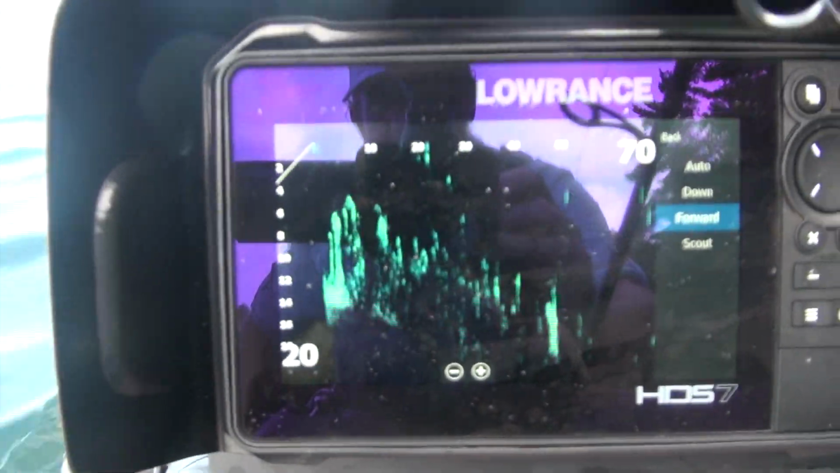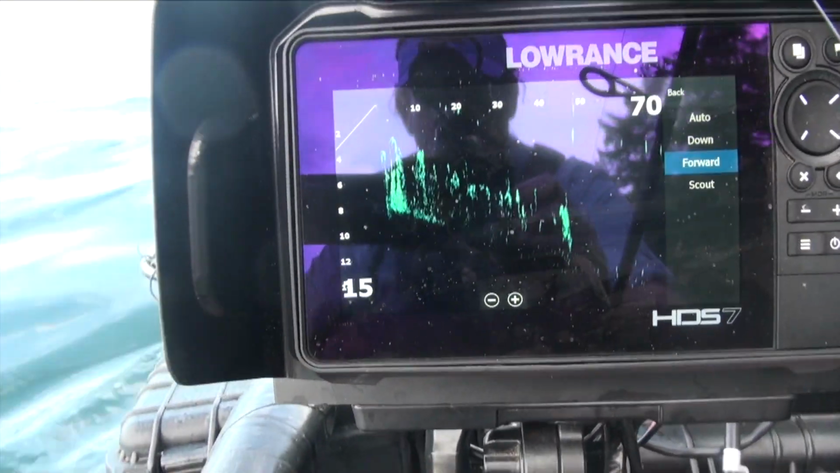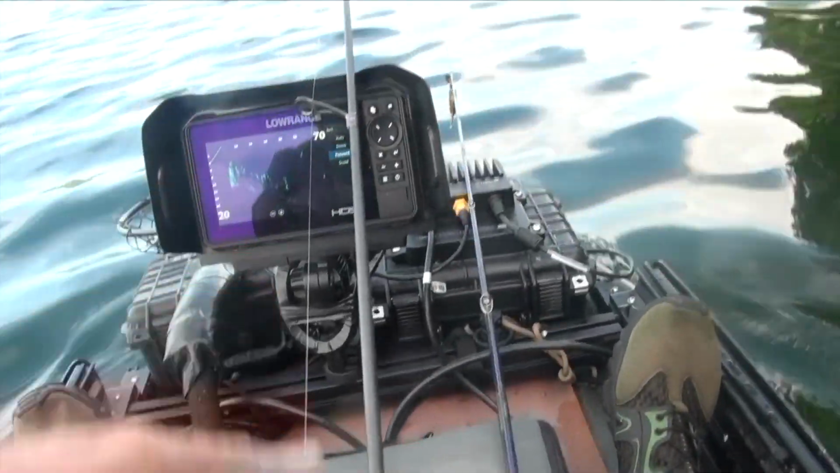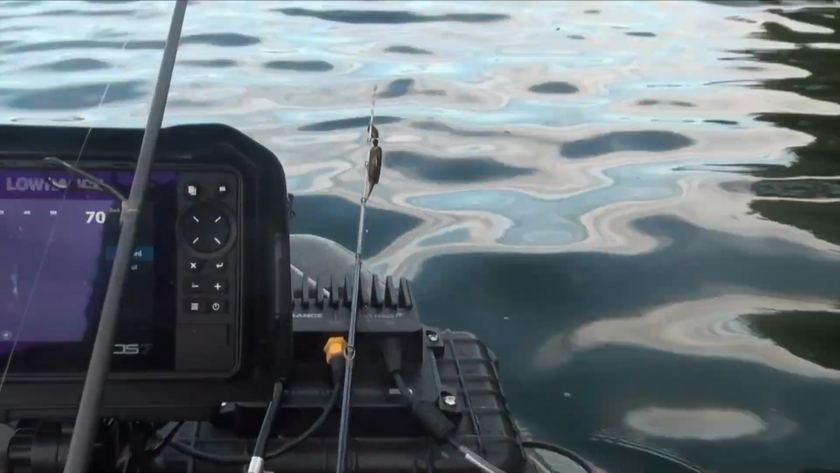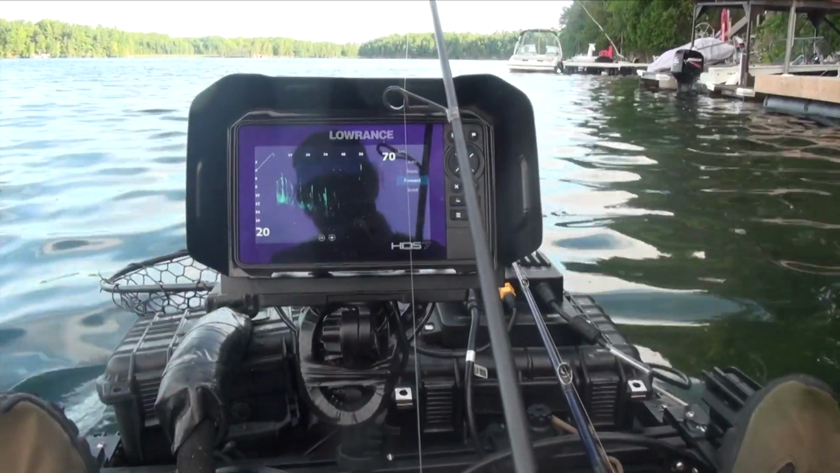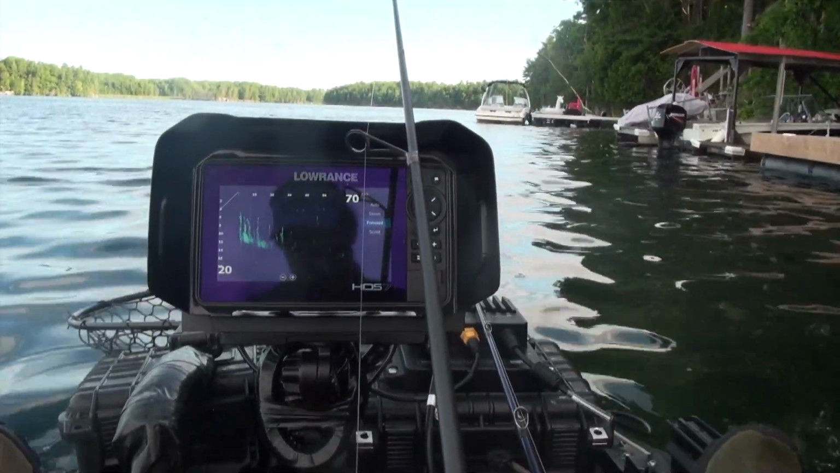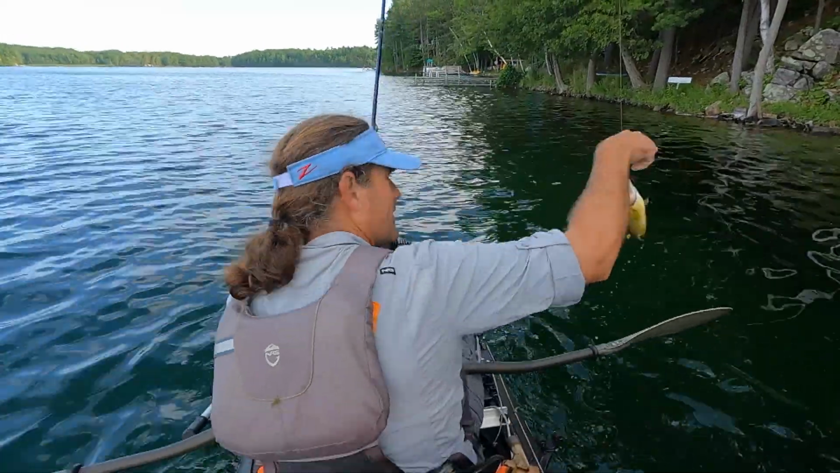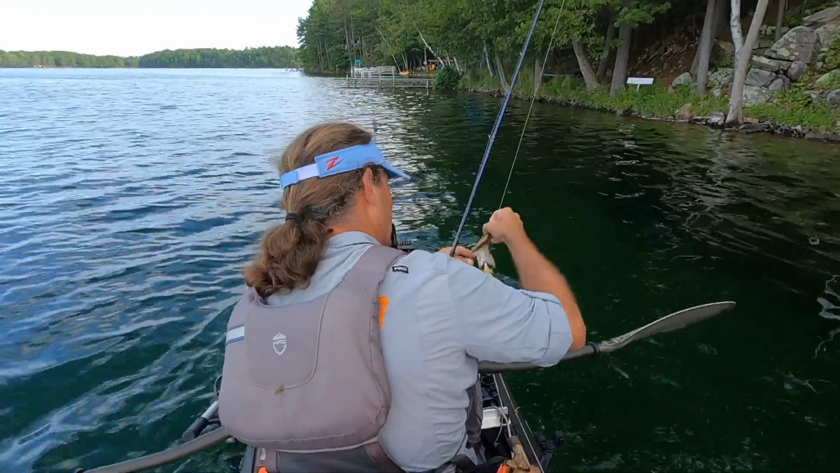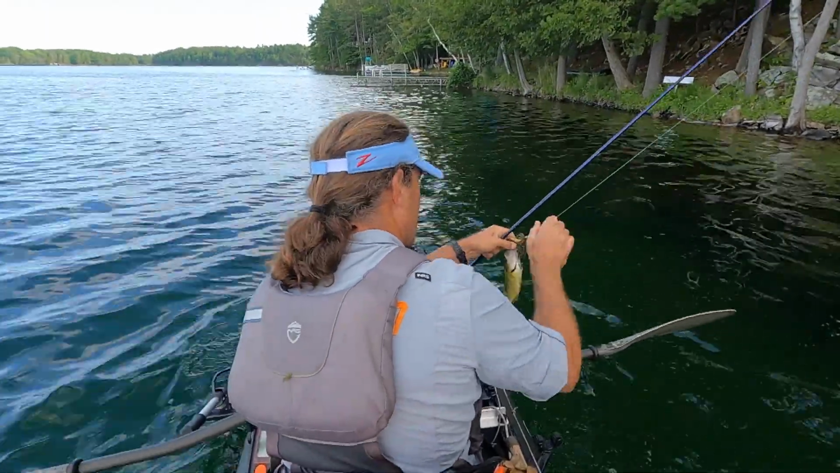But occasionally you see a bigger mark. I'm leaving it there. I'm not really panning, but I am casting the Jackhammer through the grass out ahead of me to see if I can get something more aggressive to eat. Got a very aggressive rock bass hitting the Jackhammer.